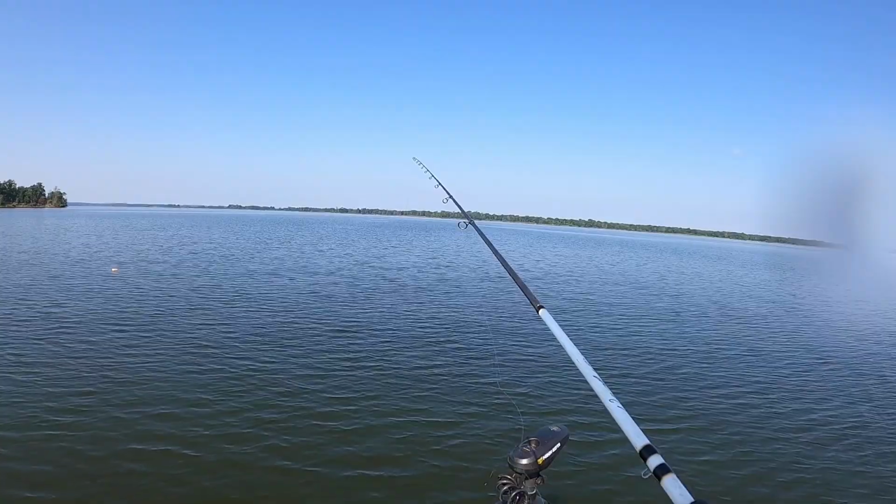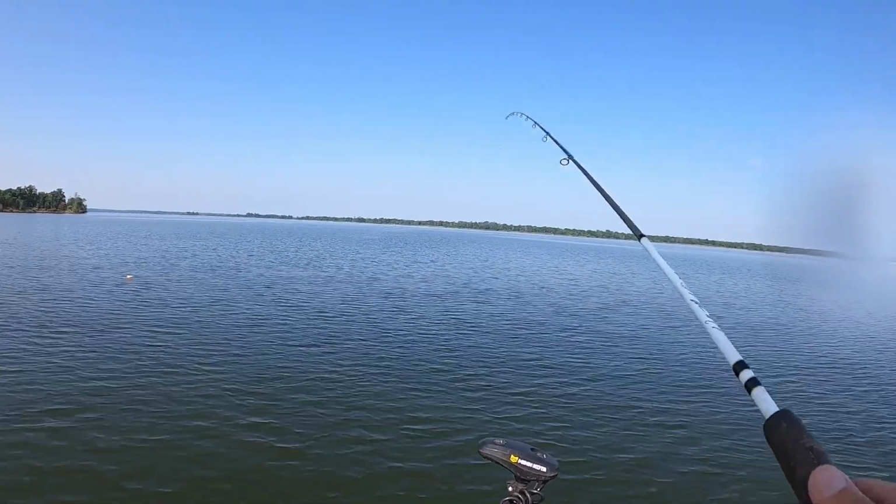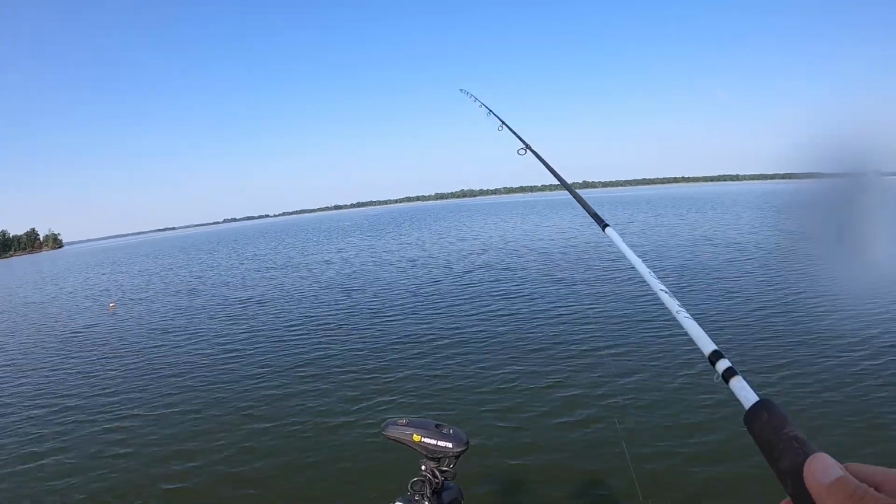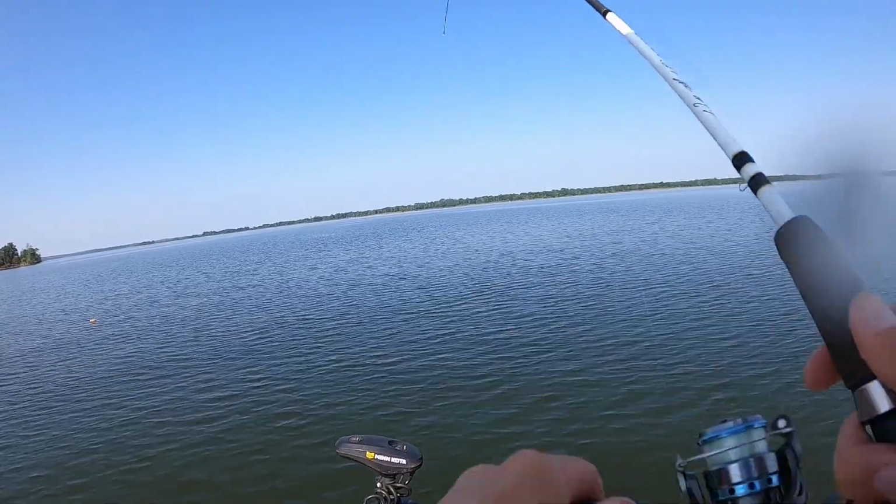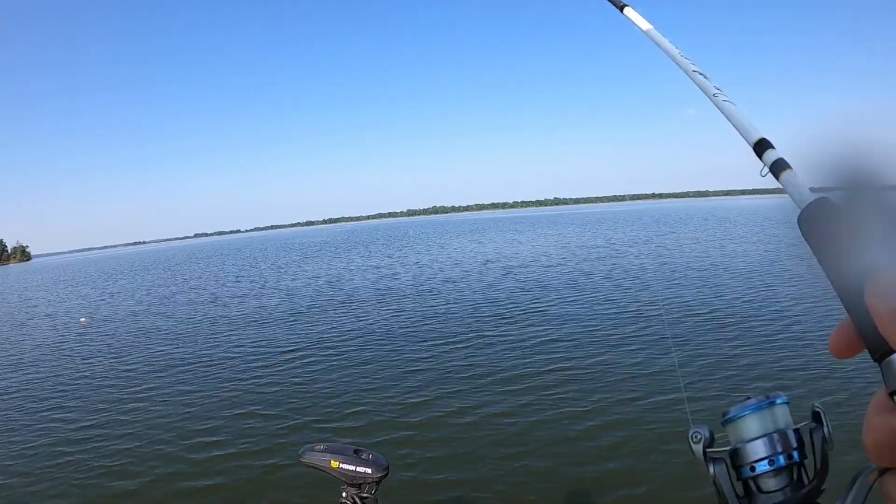Well, it wouldn't take a guy very long to get a mess for supper with this thing. It matches the exact same size of all the shad and everything that I've been getting out of these fish when I clean them. I mean, I just can't get it out there without catching one. Wow, this thing is working good.